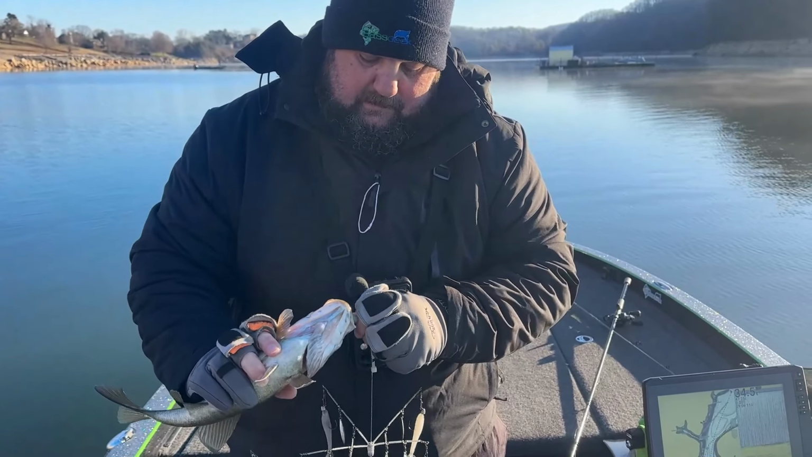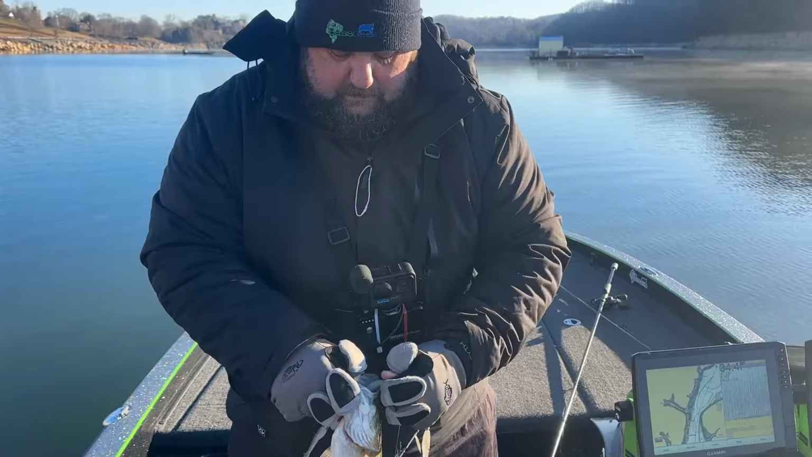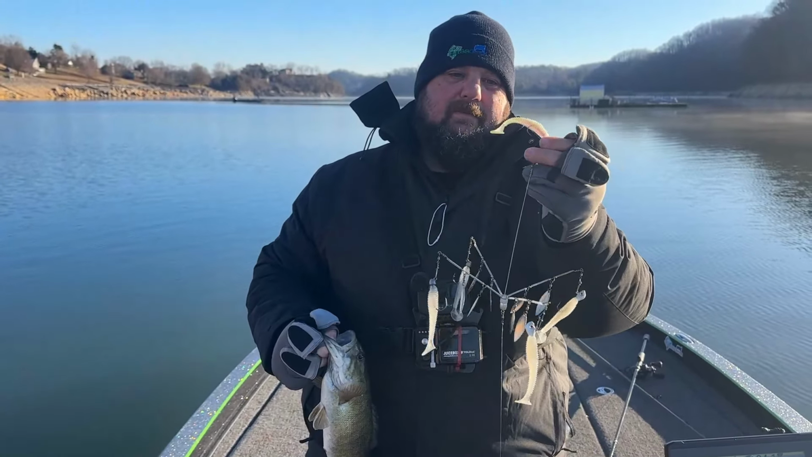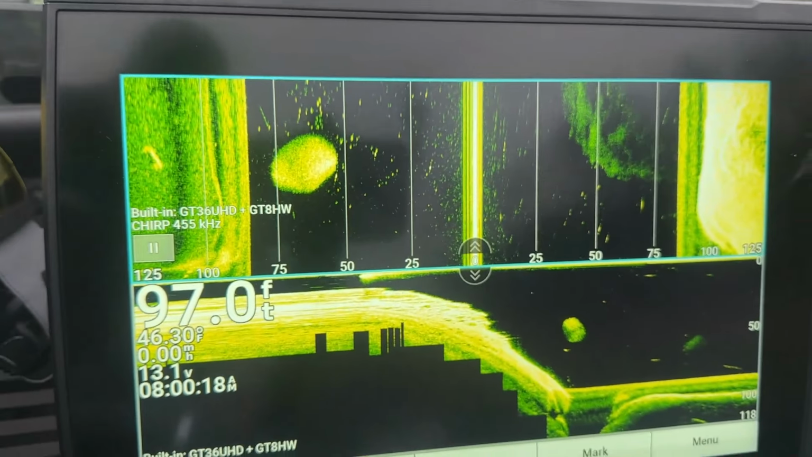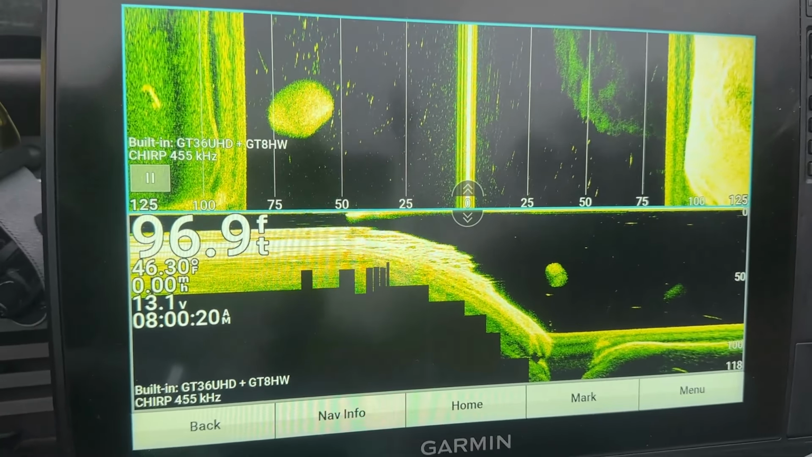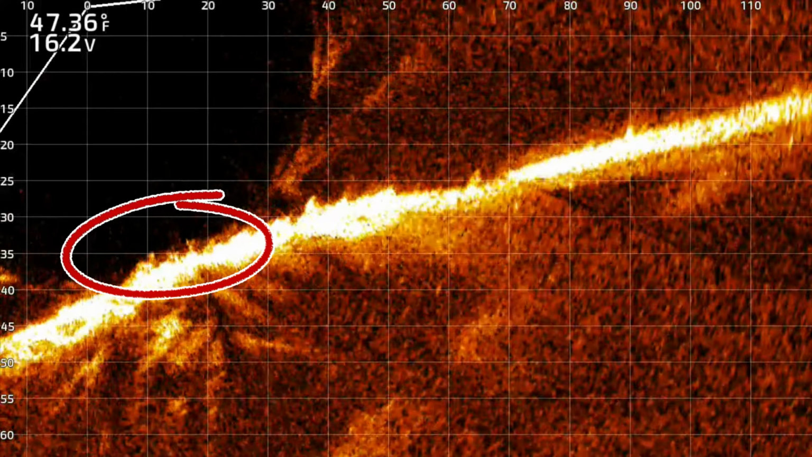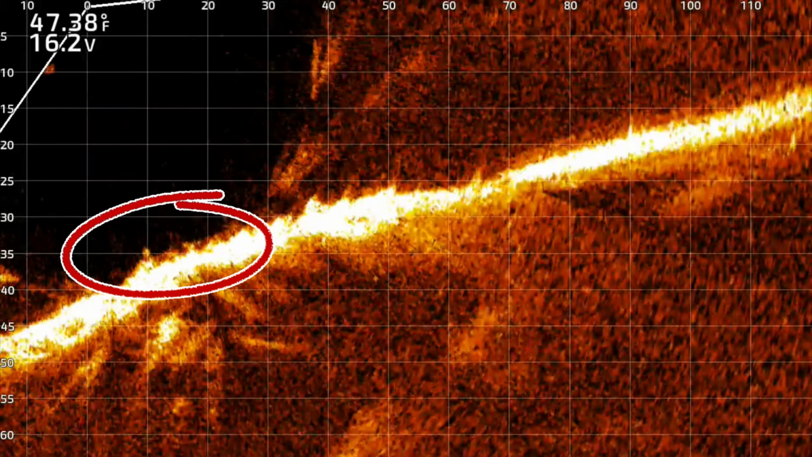So big style rock that has those crevices in it where those bass are going to hold. And what we found today, we'd had a warm up, we had a real big cold front. We're about 2 days into that, and the water temps are now back down in the high 40s, 47 degrees roughly all day. And that's pushed those bass down on this super clear lake into about 35 to 40 feet of water. And that's where we were finding them.